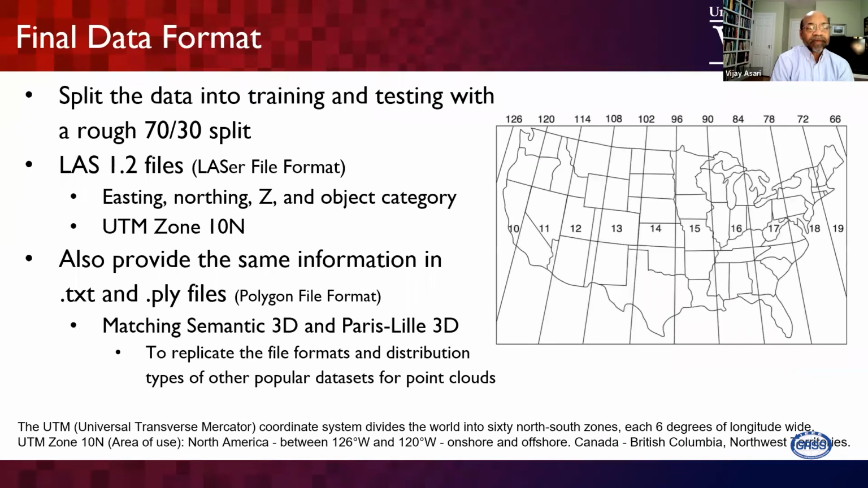So the region we covered is actually the northwest point of, actually, not the United States.